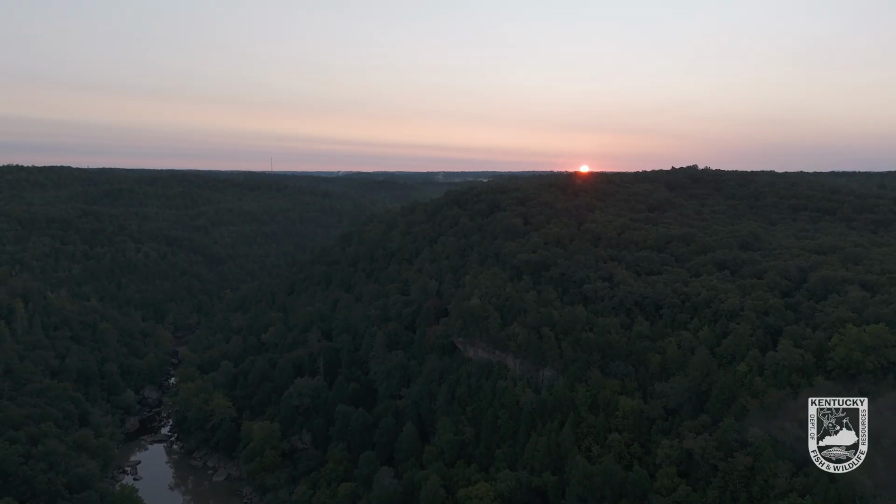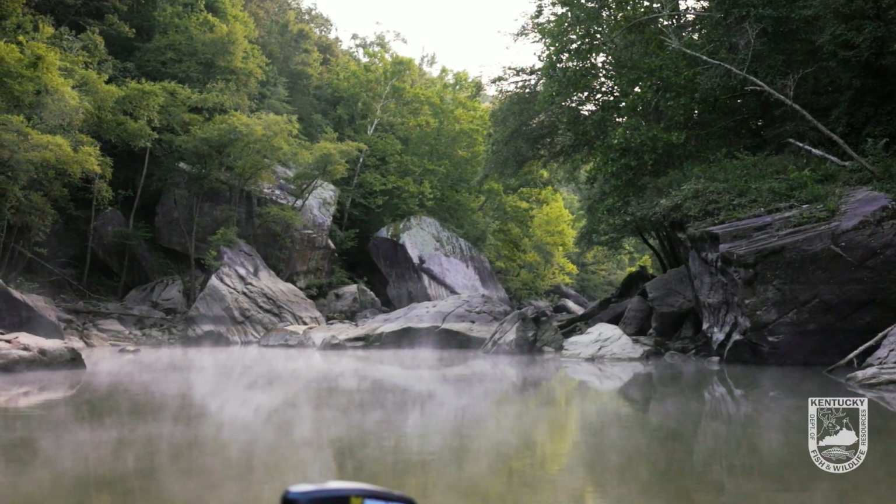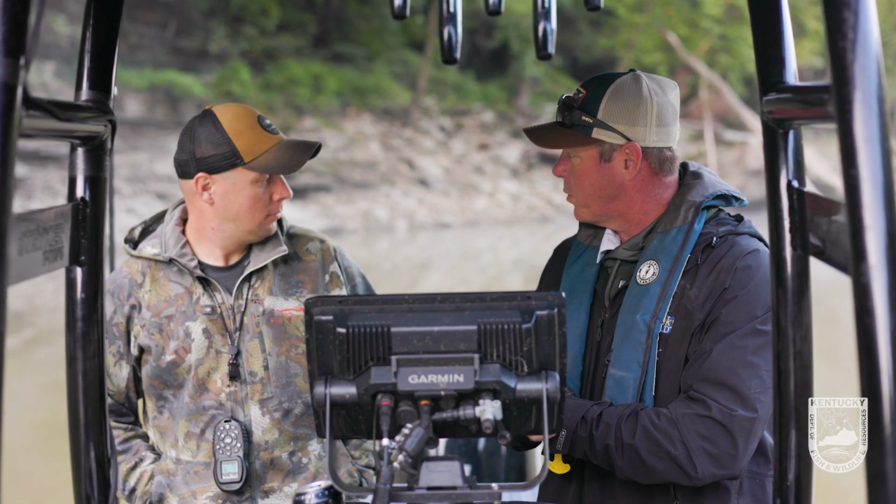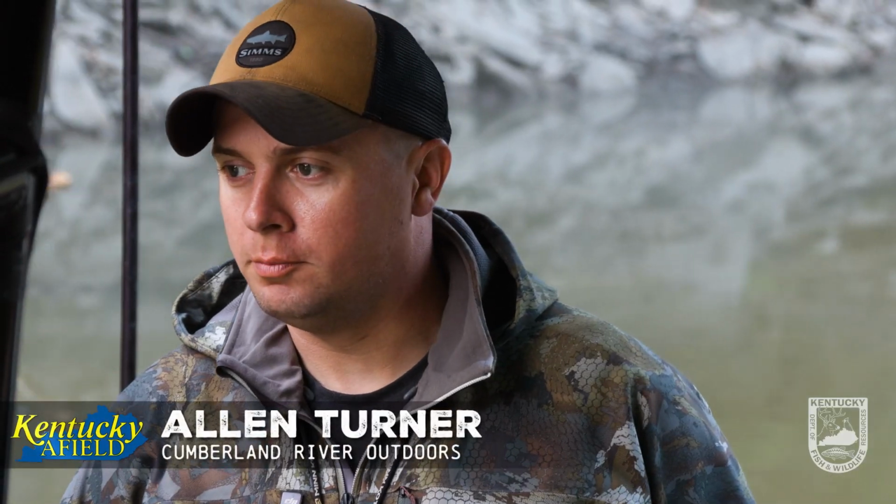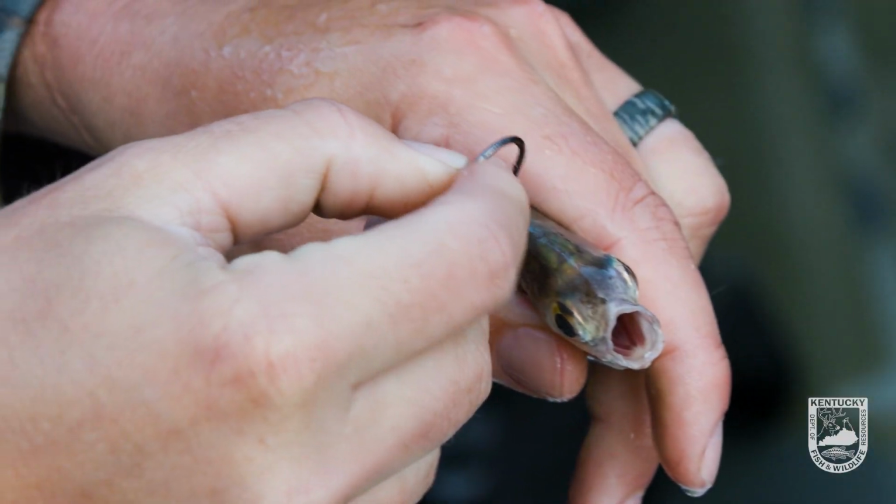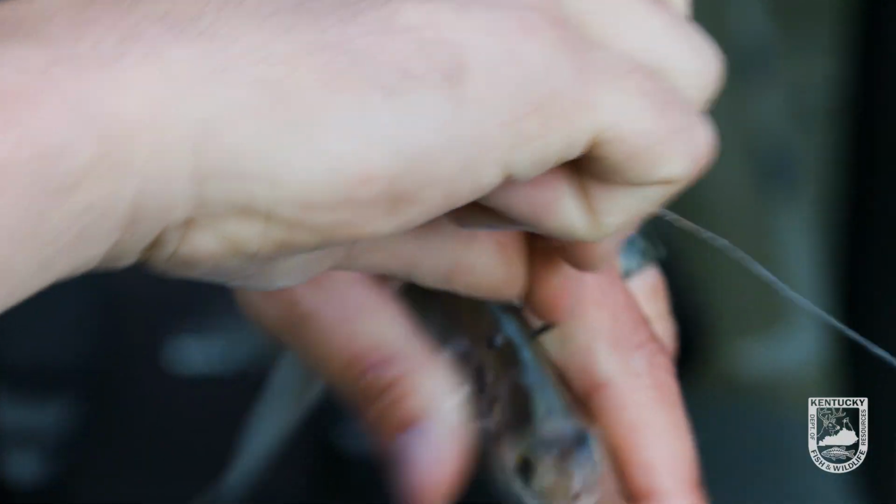Dawn on the Cumberland River. It doesn't get any prettier than this, does it? No, it don't. I'm down here with Alan Turner. We're just dropping gizzard shad down, trying to hook a big striper, aren't we? Yes, we are. We're dropping some probably 6 to 8 inch gizzard shad on some 2-ounce egg sinkers with circle hooks. And this is actually a pretty good time of year to try to target these, isn't it?